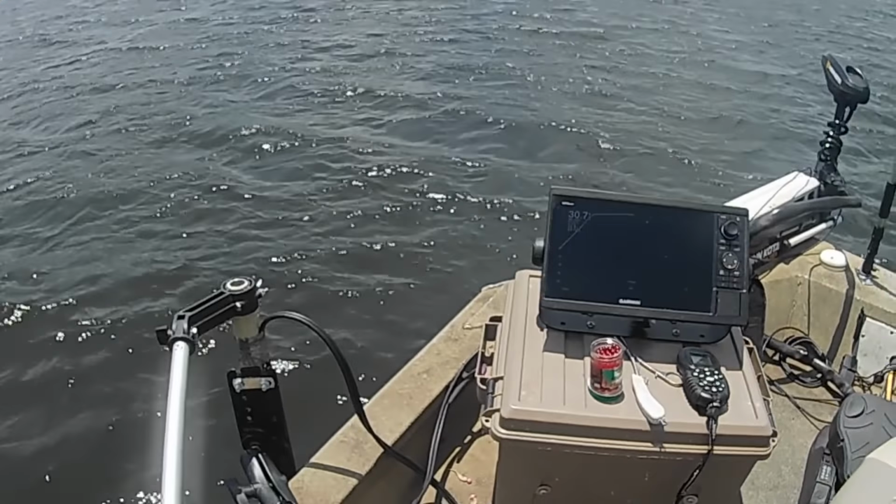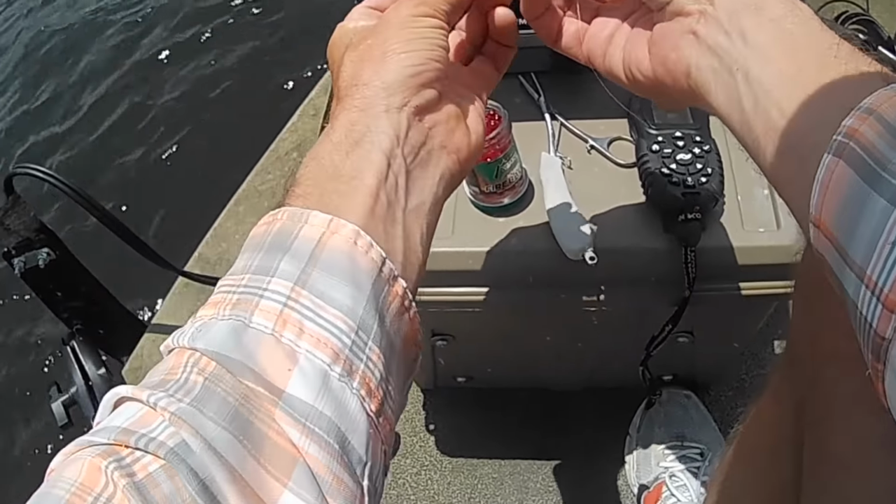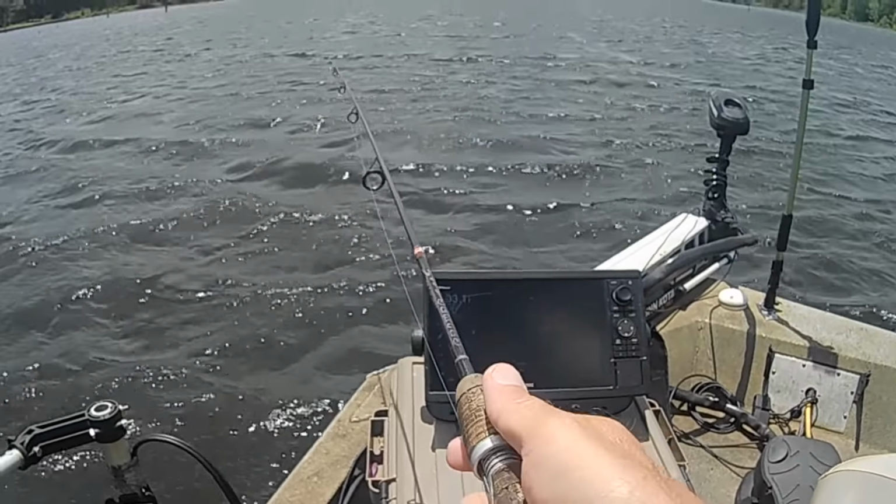They're all good when it's hot and windy. To bite off this tree here. They're pretty active.